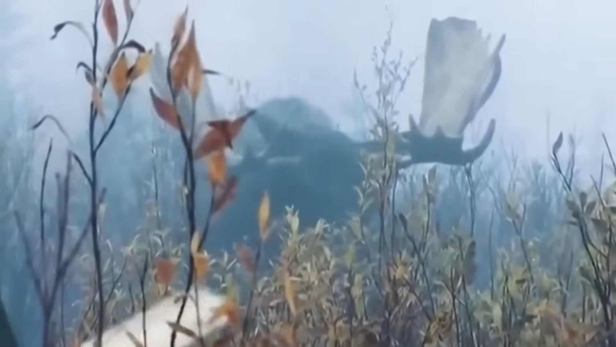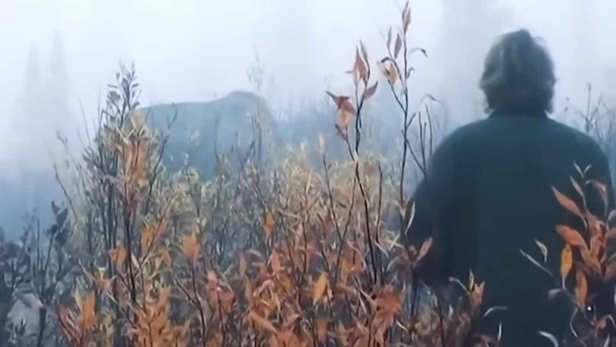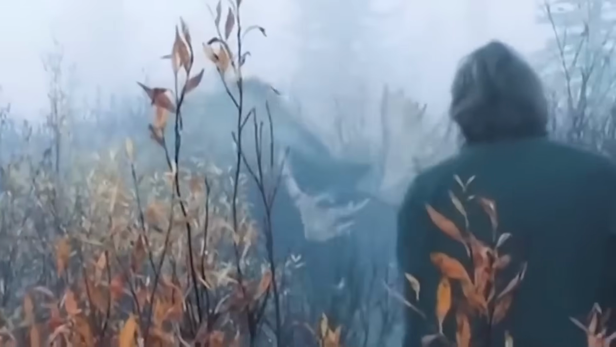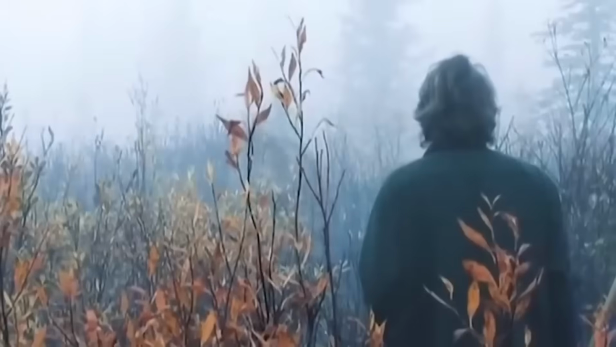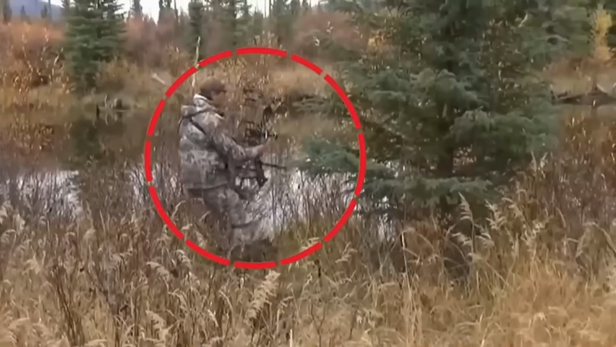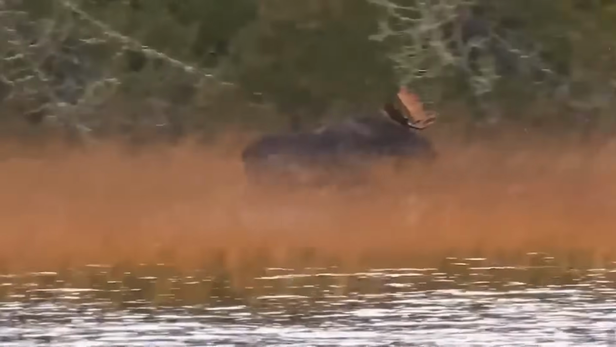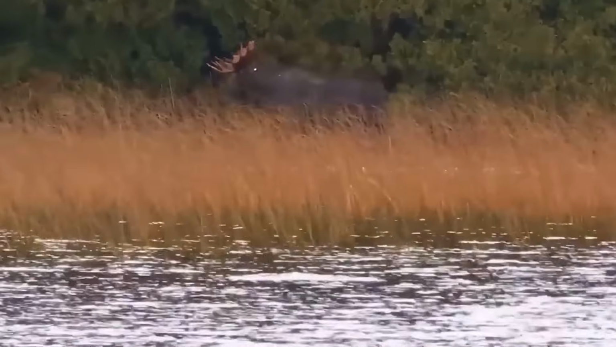And even though this one does seem a bit calm, the researchers said that the man clearly put his life in danger, as it's not scared of humans because of their huge size, and they will come straight at them when provoked. Just like here, when a moose, spotting the bow hunter from a distance, came to attack it, and the only thing which saved him from becoming the victim was the lake between them.